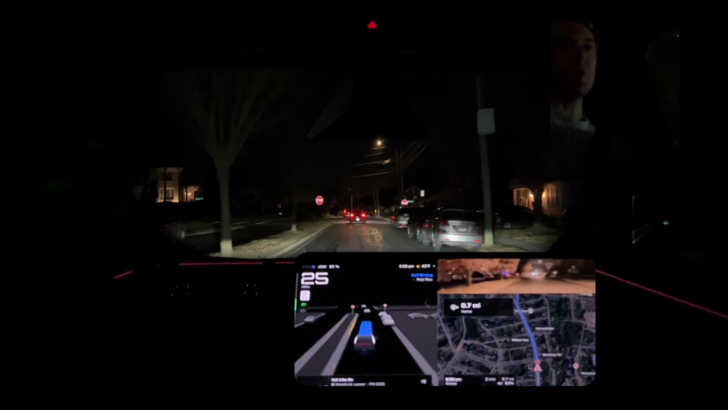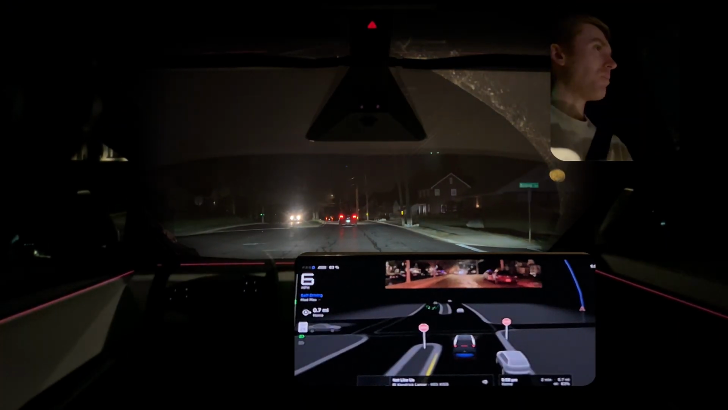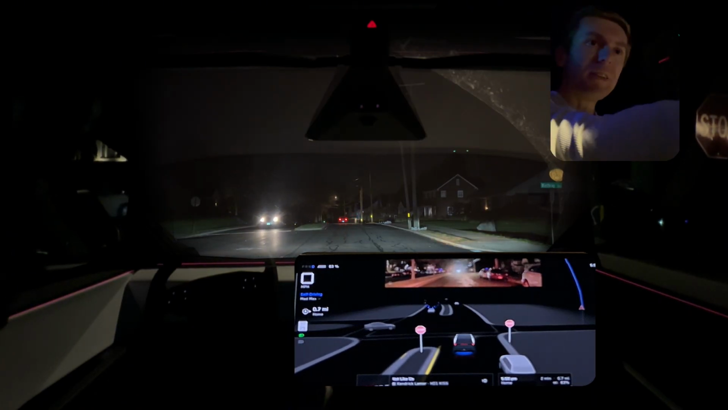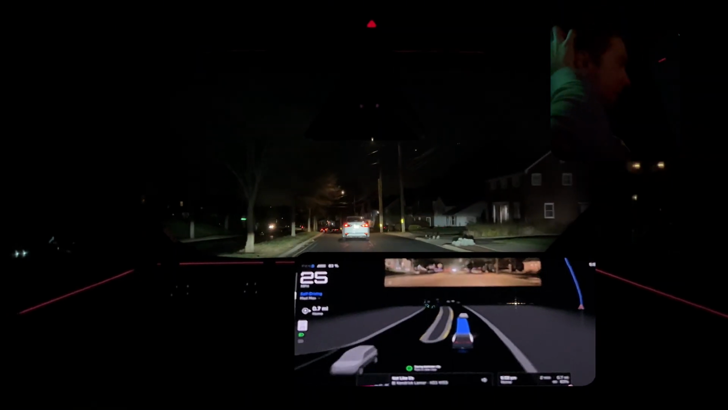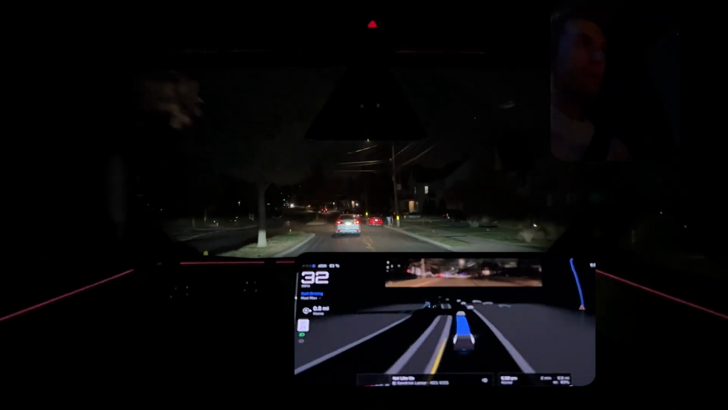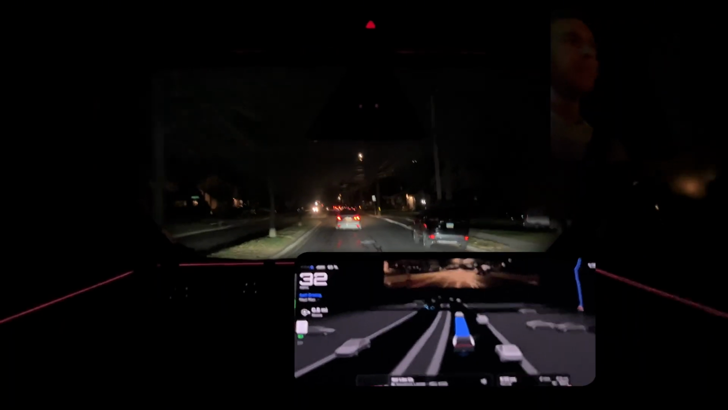I was wondering why we're stopping, and we saw a little bit on the visualization that there's a person there. FSD instantly saw that. I didn't see nothing. I should probably record that. Yeah, to see what the camera could see. Yeah, that was cool. Wow.